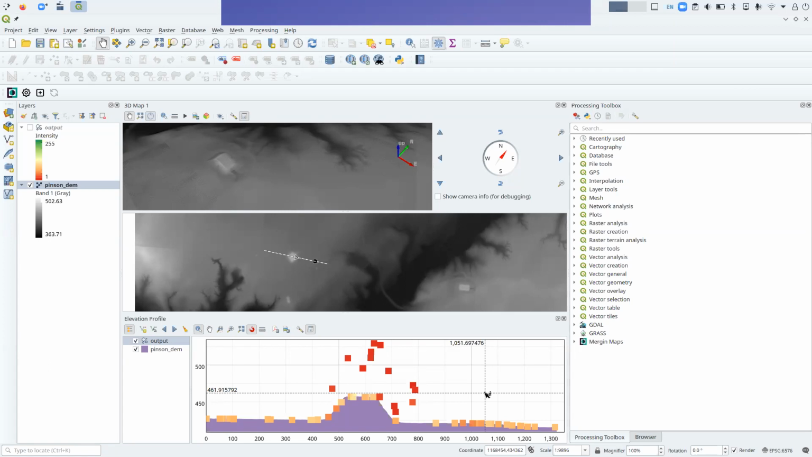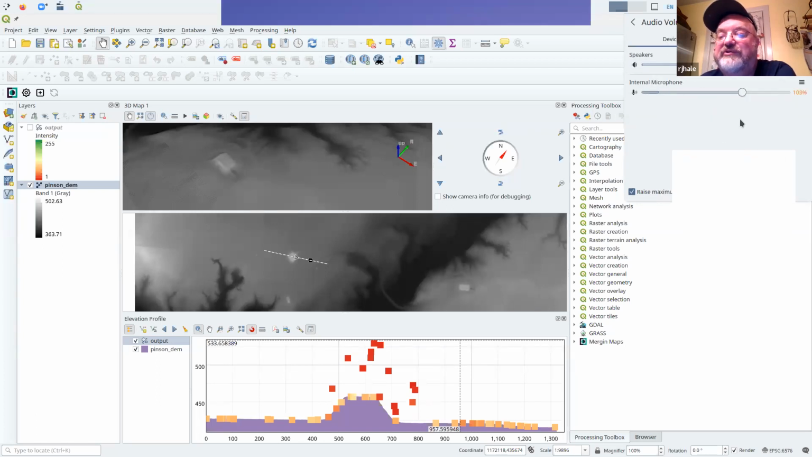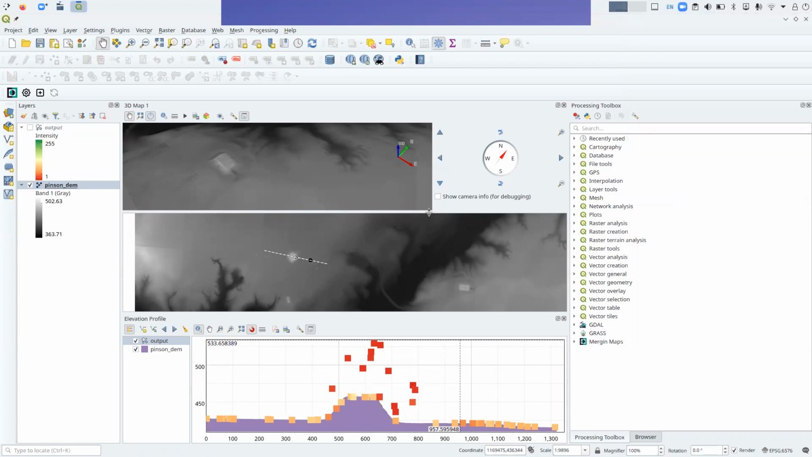Anyway, we have a question about classification tools. I wonder what that means. Hold on, let me turn my volume up. What was the question? What about classification tools in QGIS? They don't have classification built in yet. My guess is that's where they're going to be headed.